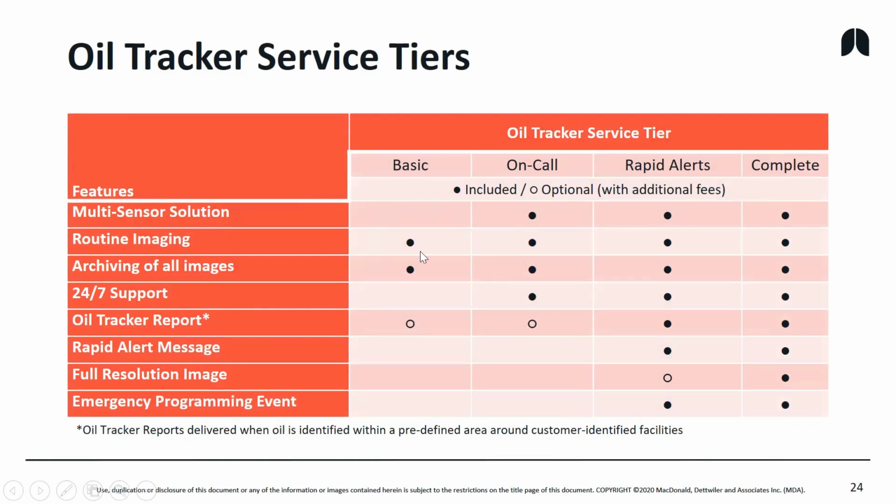There are a variety of ways that you can subscribe to Oil Tracker. We have a basic service that's quite inexpensive. We have an on-call service, which a number of customers subscribe to, which means we acquire the imagery and it goes into an archive, and they have the 24/7 hotline if they need it, but we don't really do too many Oil Tracker reports. There's a rapid alert scenario where we deliver reports weekly, monthly, even less than weekly in some parts of the world, and we might use multiple satellites to do that.